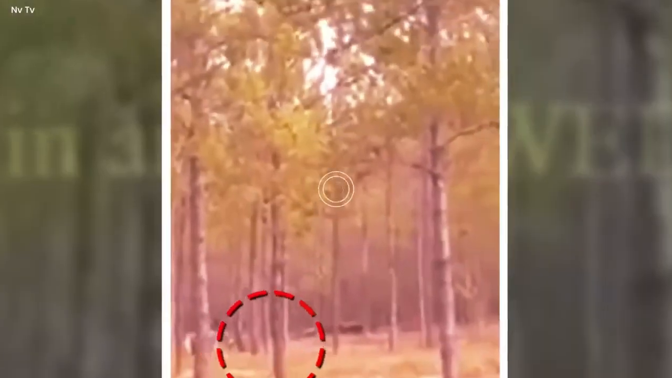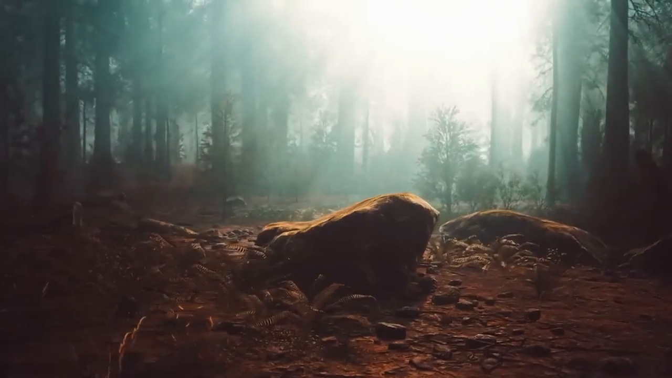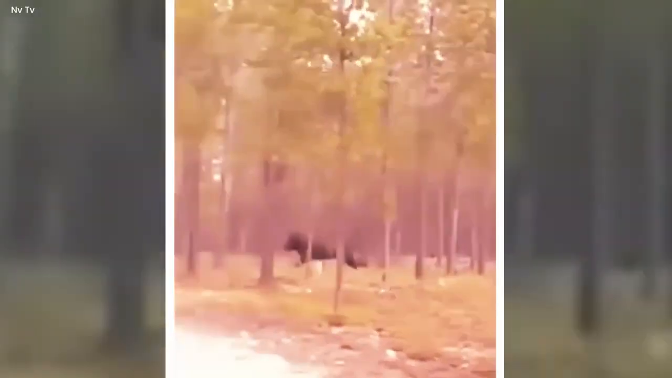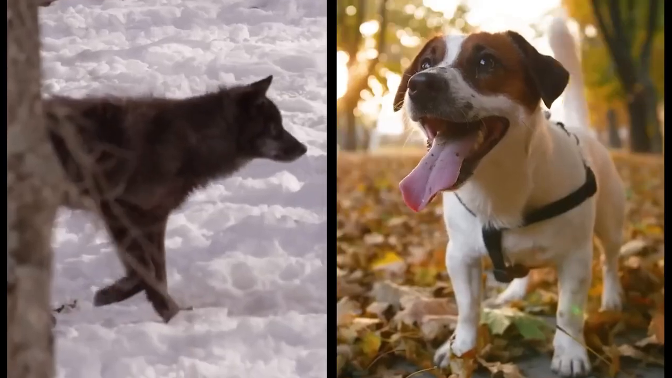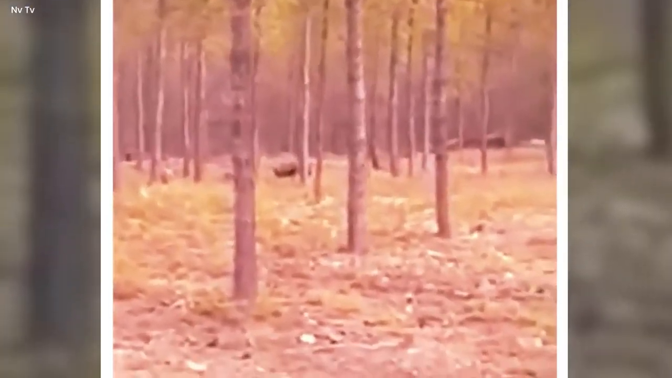Their battle was like something from a scary movie, and it was really worth watching, but also pretty terrifying. The video was a mystery because nobody expected to see a wild black wolf and a dog in that forest. We don't know where the dog came from or why it attacked the wolf. It's still a big mystery that no one has figured out yet.